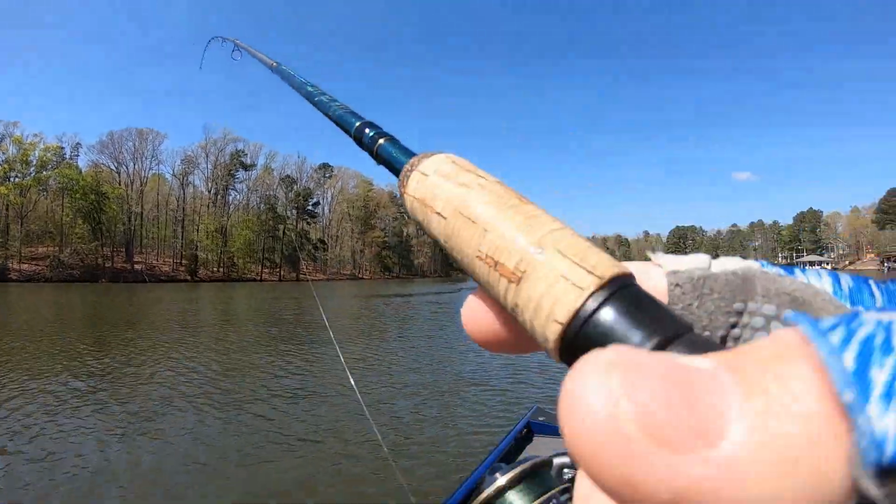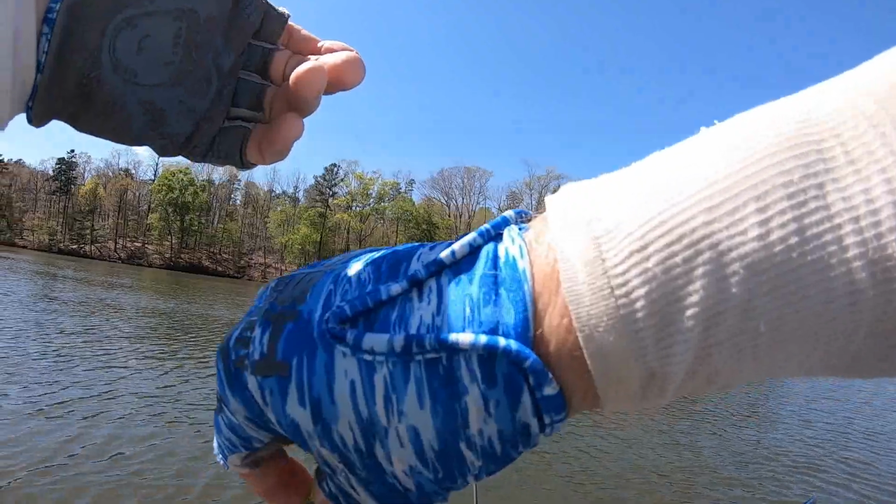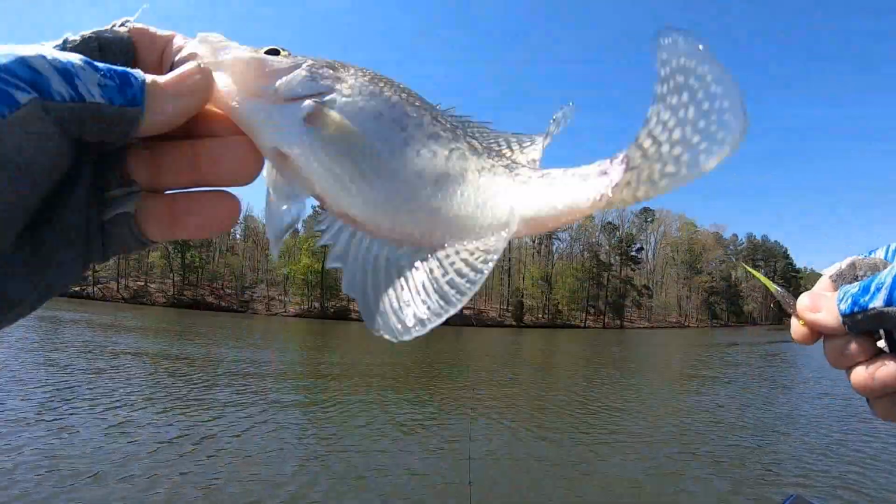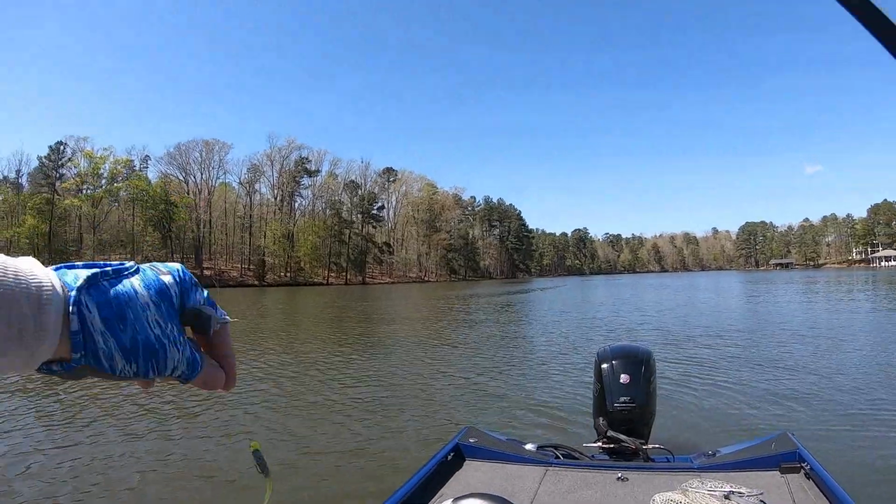All right, guys, I caught one more out of that school. He couldn't resist it. Yeah, they ain't very big. They done moved clean around to the back. They're back now about 20, 25 feet behind the boat. I threw at them and it'll fall right down through them. And I pulled it back up fast, jerked it real fast, and it just comes up out of the school real fast like that. You ever tried that?